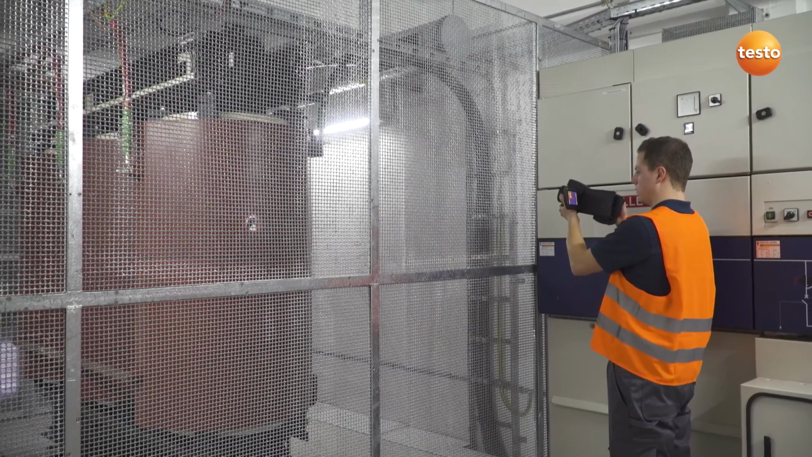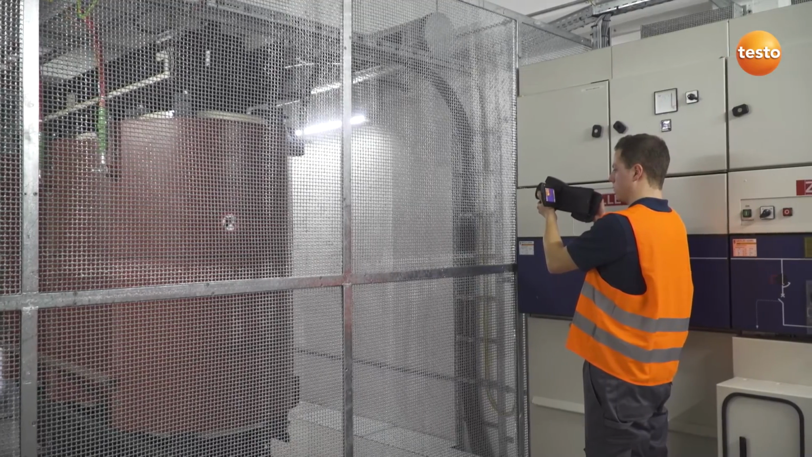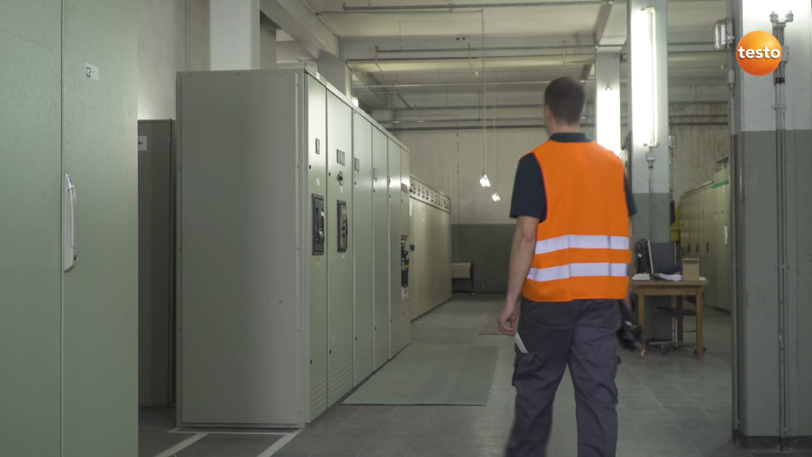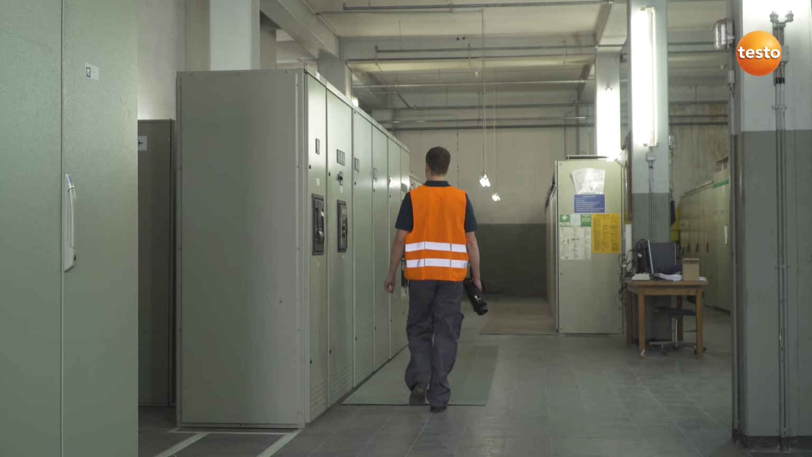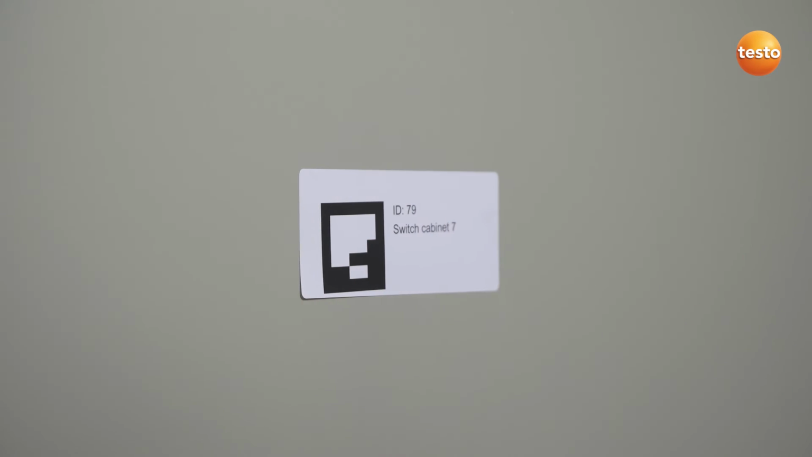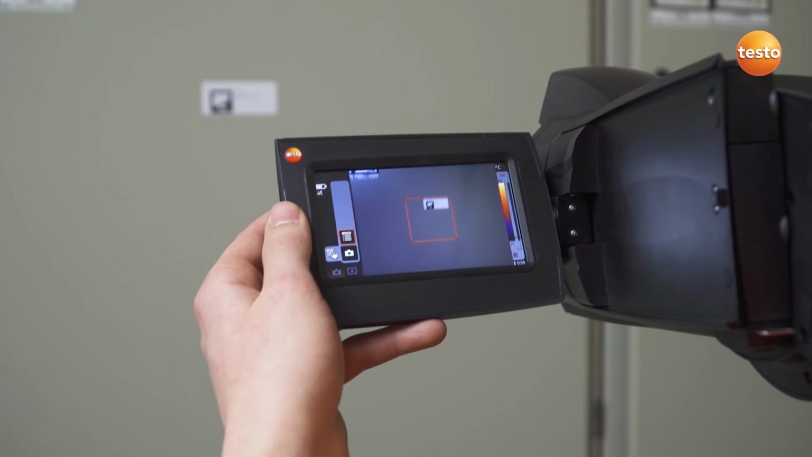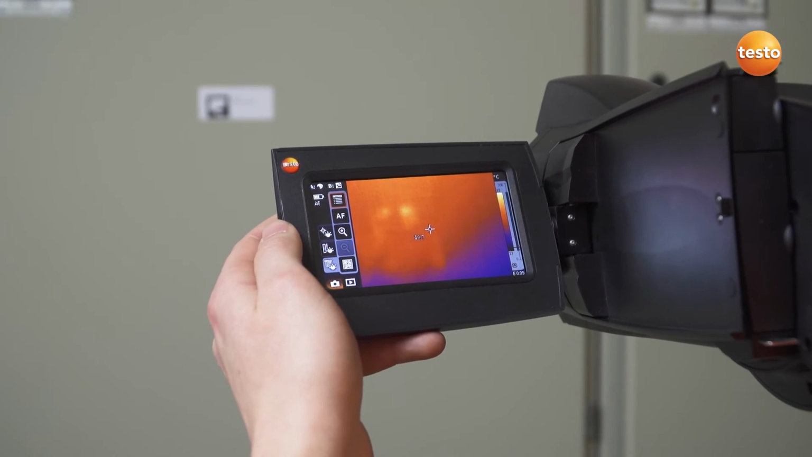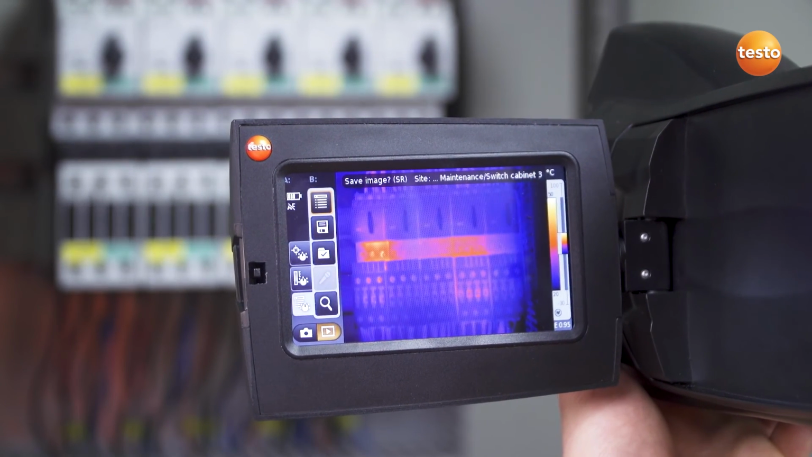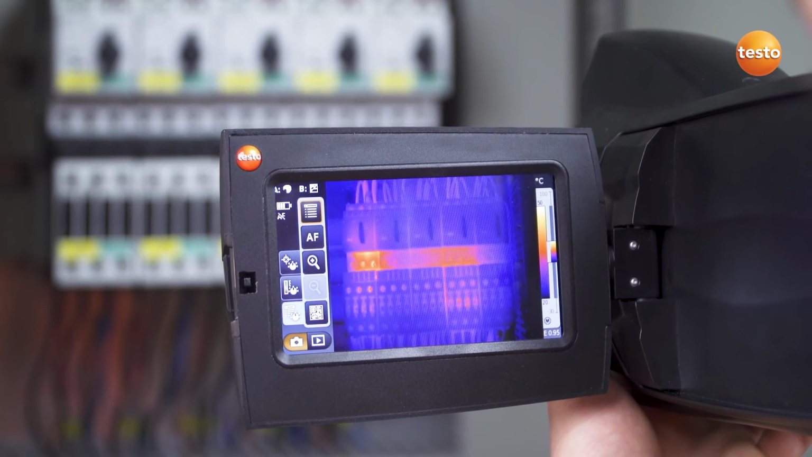We then check the connections and insulation of this transformer. All in order here. A big challenge in inspections in industrial surroundings are the many identical measurement objects, which result in equally identical thermal images. The Testo site recognition function was developed for exactly this purpose. The technology ensures fully automatic measuring location recognition, along with storage and management of thermal images resulting from inspections.